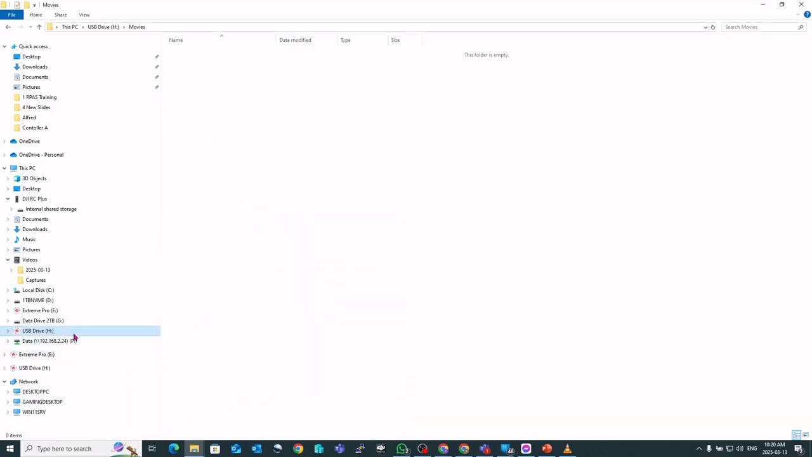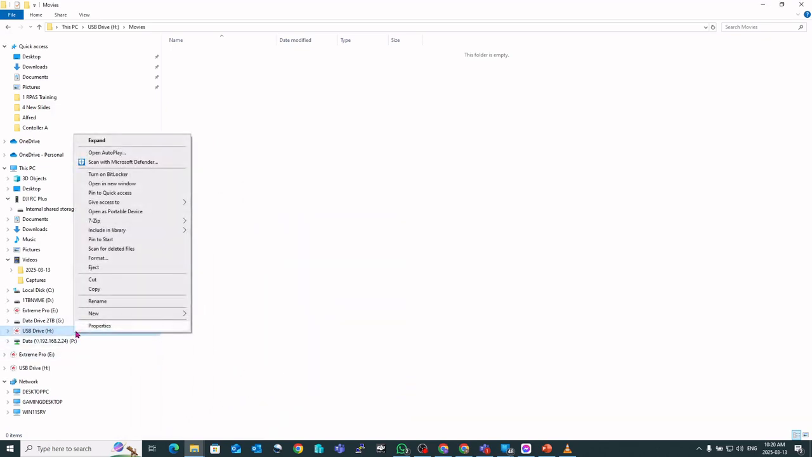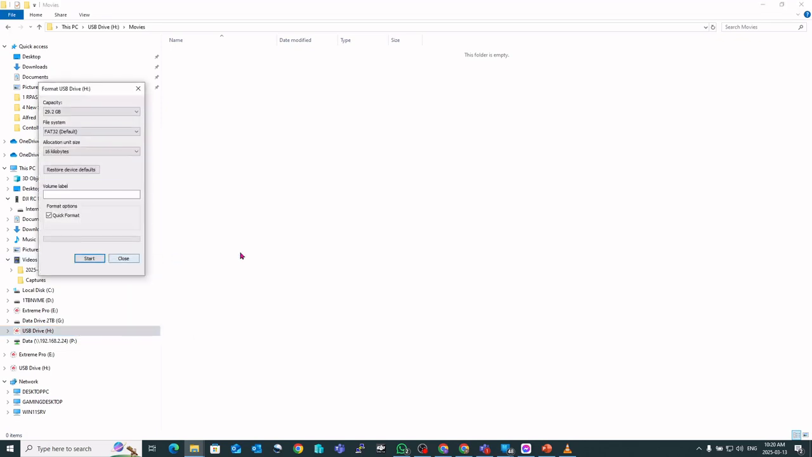If you wanted to, you could format it to extended FAT as well.